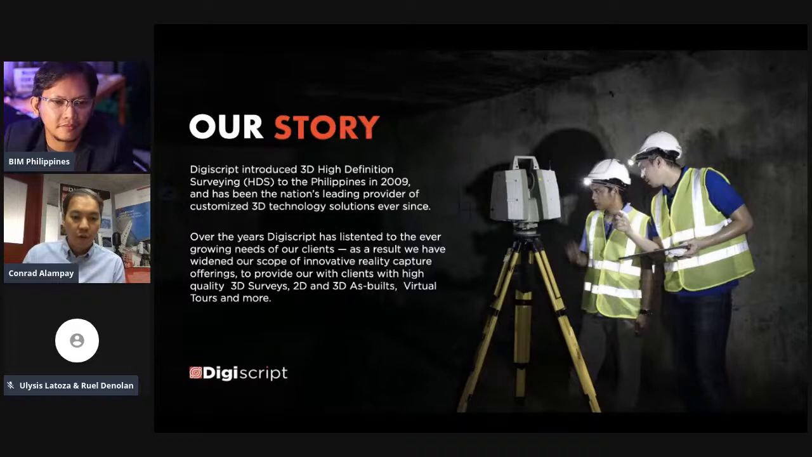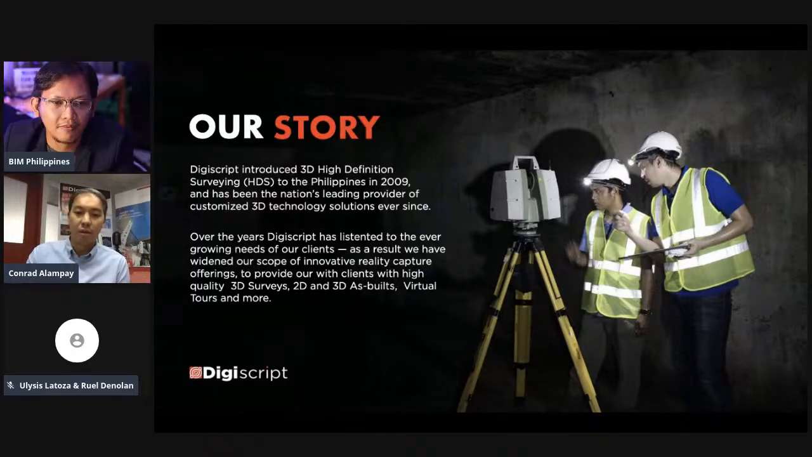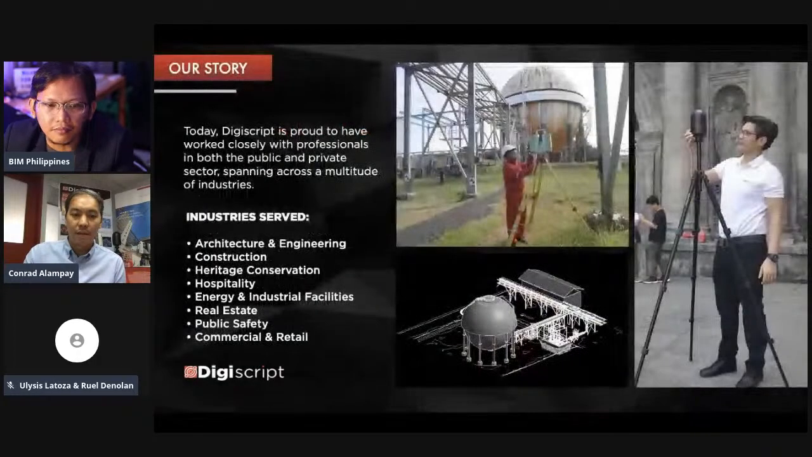So we're bringing these solutions to the Philippine market, and the output that we provide are really 3D accurate as-builts, virtual tours, and a lot more. So you can imagine, it really is up to your imagination what you can do based on your line of work with harnessing the power of an actual digital reality model in front of you, right?